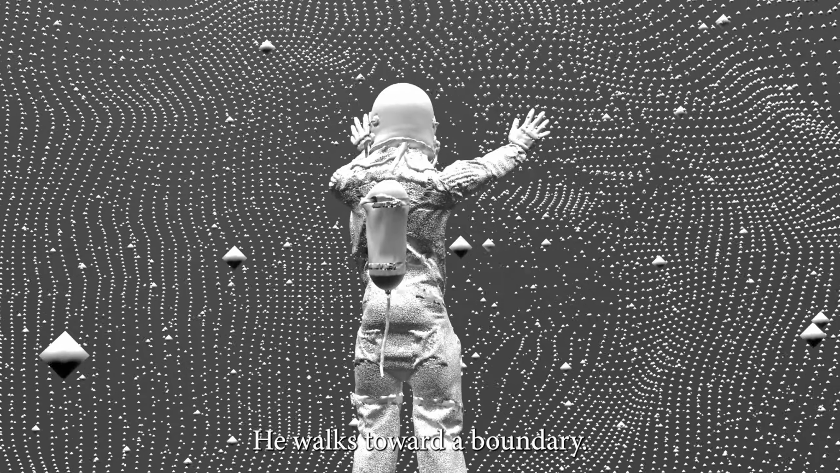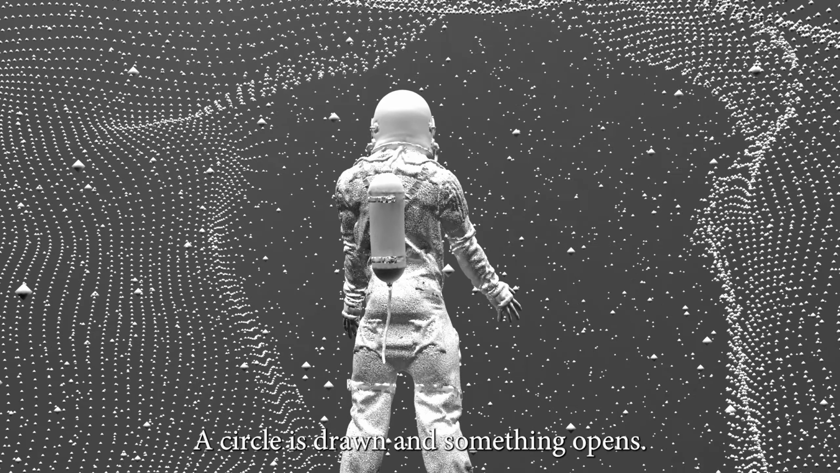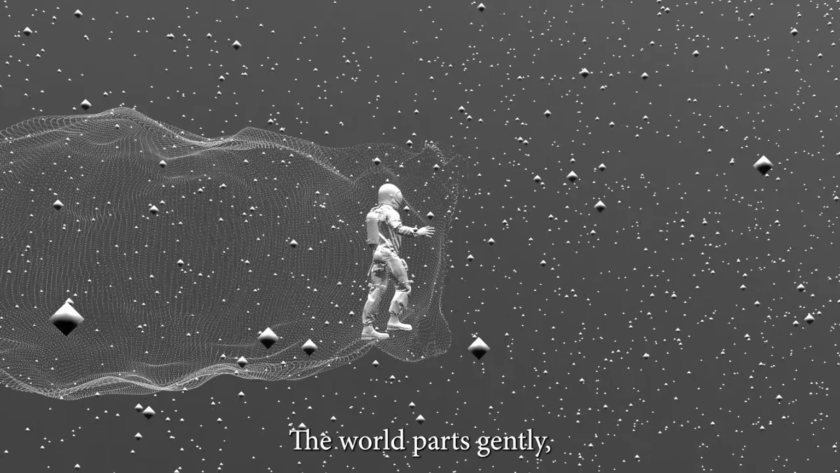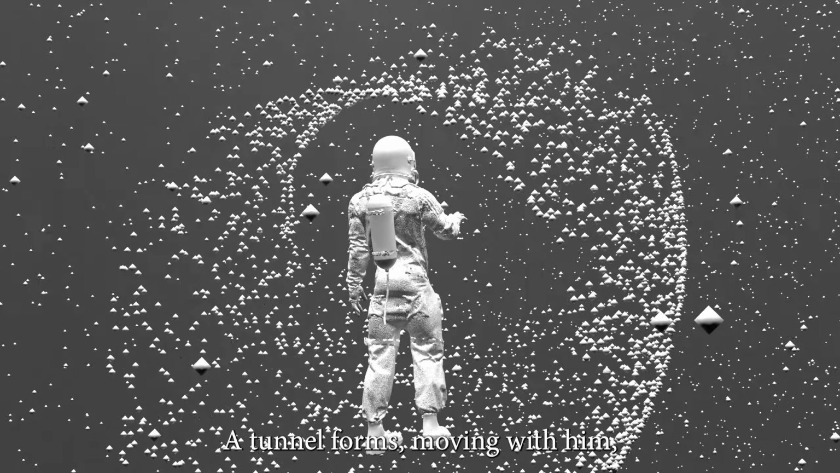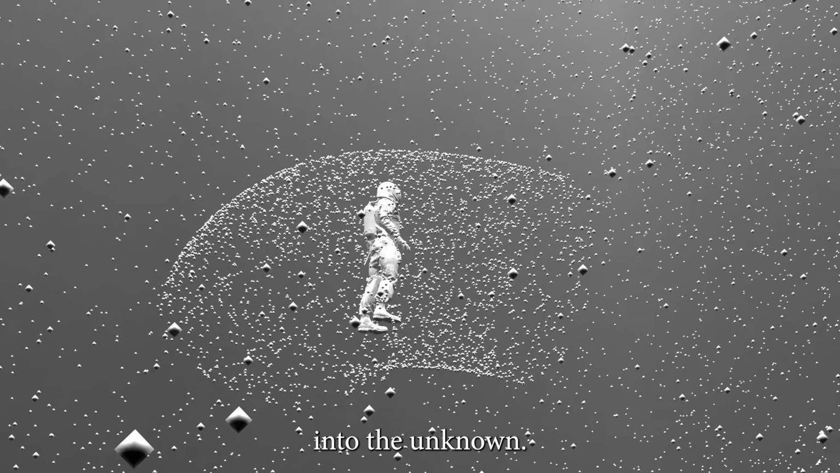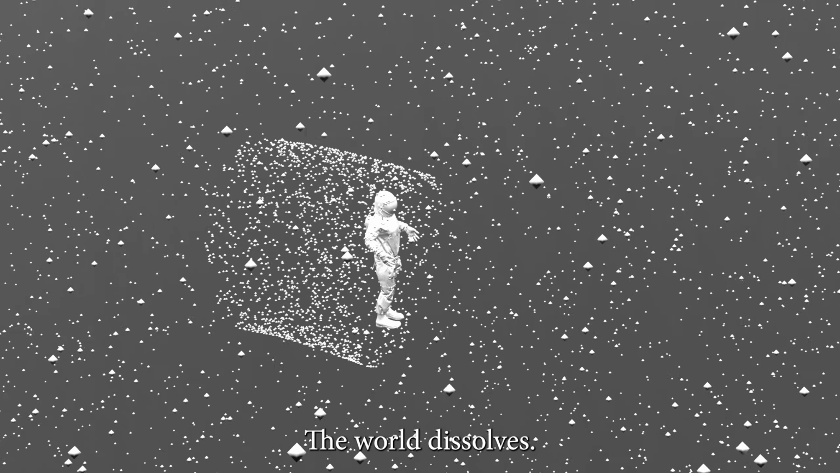He walks toward a boundary, one that wasn't there before. A circle is drawn, and something opens. The world parts gently, as if peeled back by intention alone. A tunnel forms, moving with him, enfolding him as he ascends into the unknown. Behind him, the world dissolves, not broken, released.